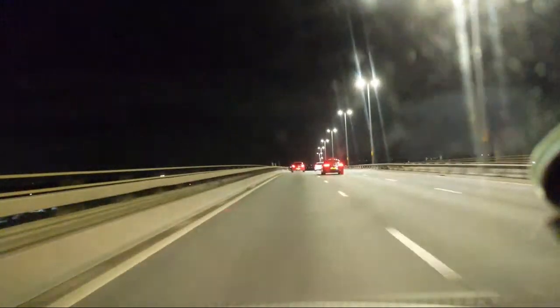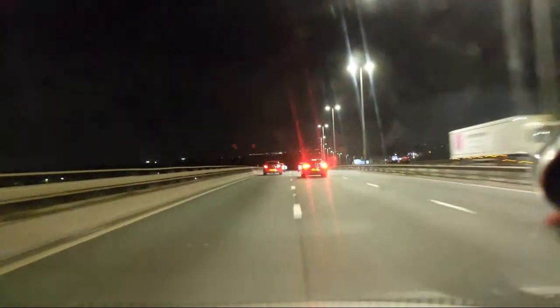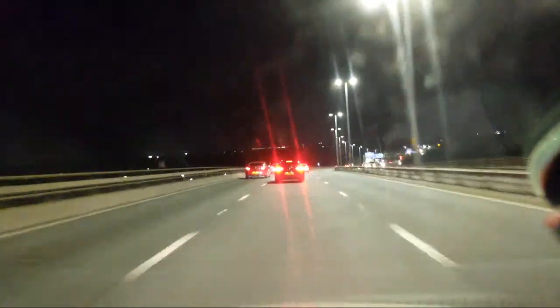I didn't see the windsock, so fast we were going. Everyone slowed down, though. No reason to slow down. Oh, he's getting off here. That's why he slowed down.